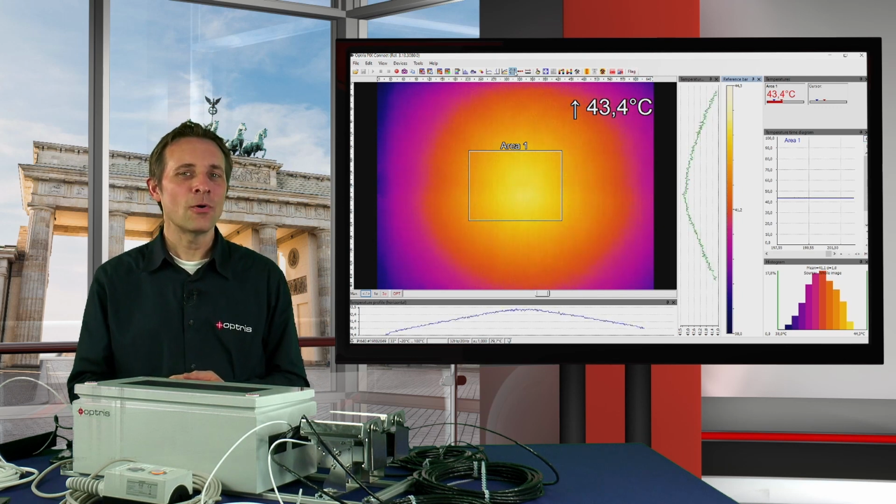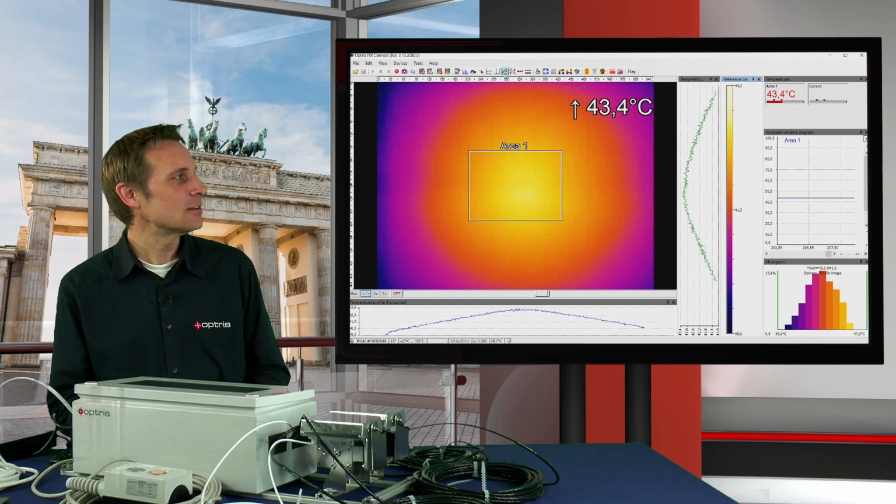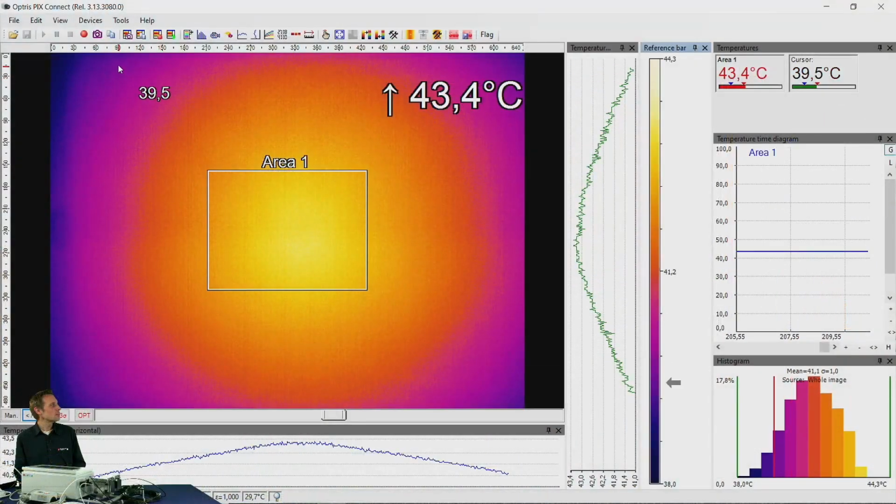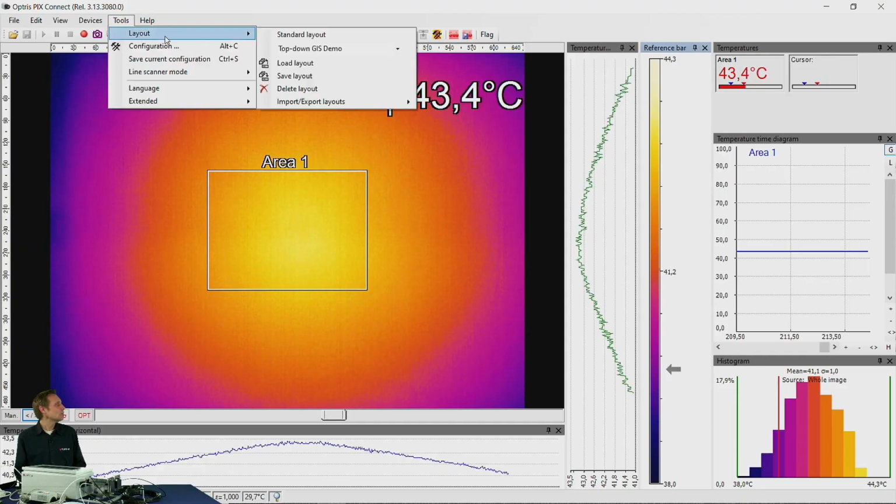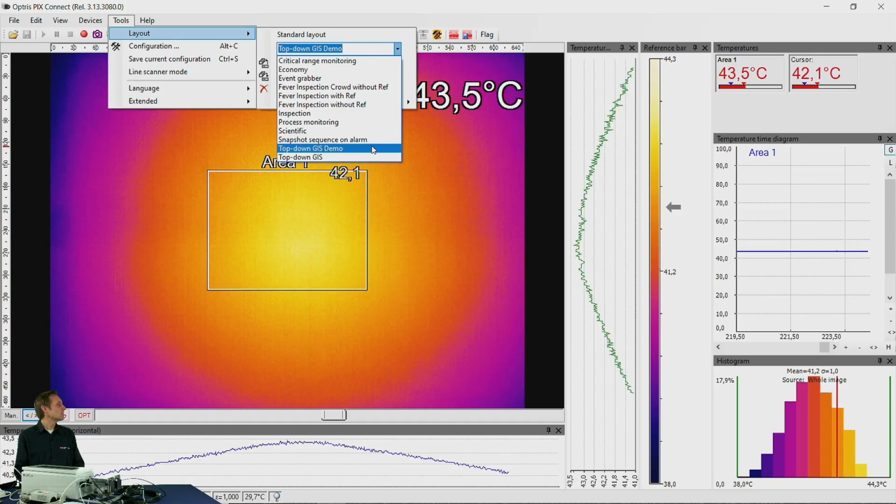So we already have layouts for you, which you can open immediately with the software Pix Connect to start the line scan. All you have to do is go to the menu Tools, Layout, and to the pull-down menu. Here you can see two ready layouts for you: the top-down glass inspection system demo layout and the top-down glass inspection system layout.